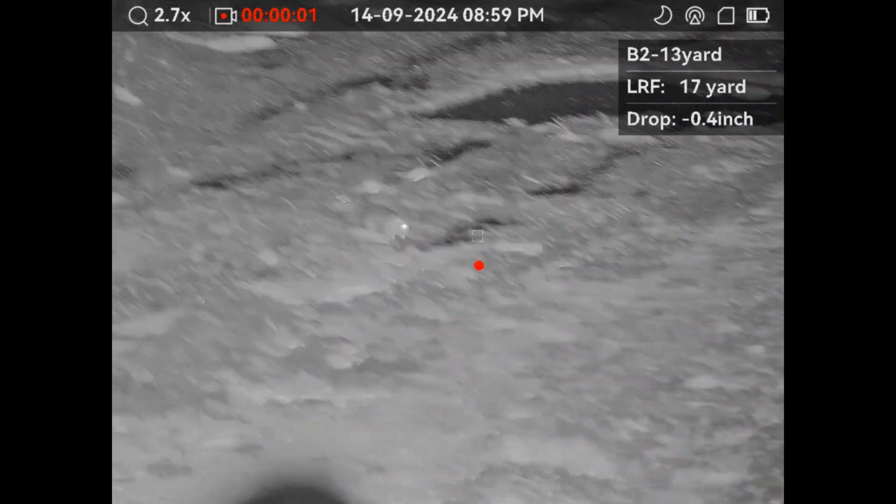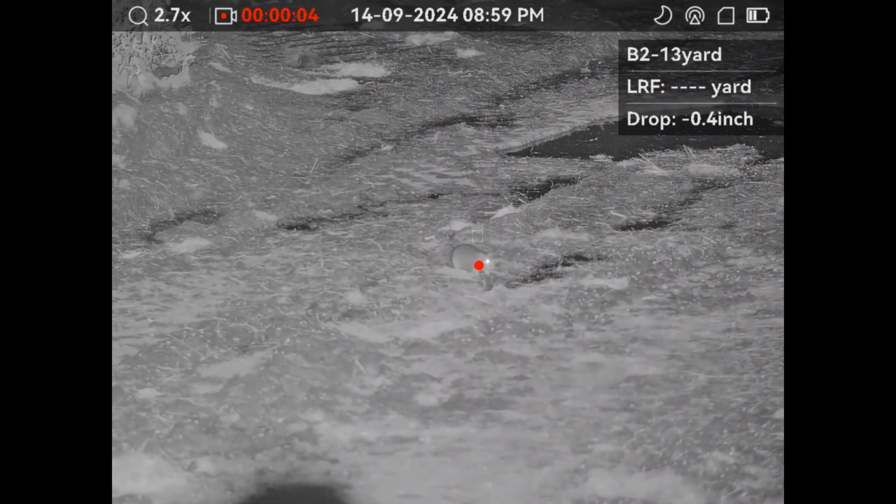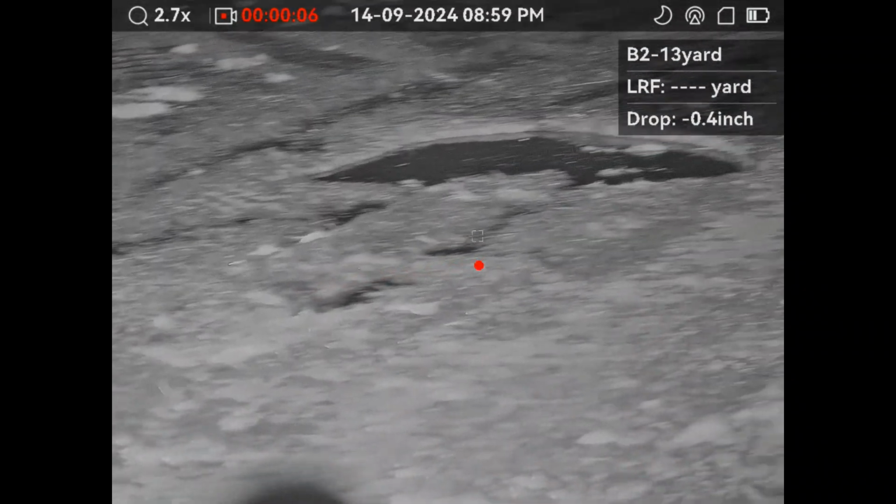And another dose of realism for all you bullshitters. This happens from time to time.